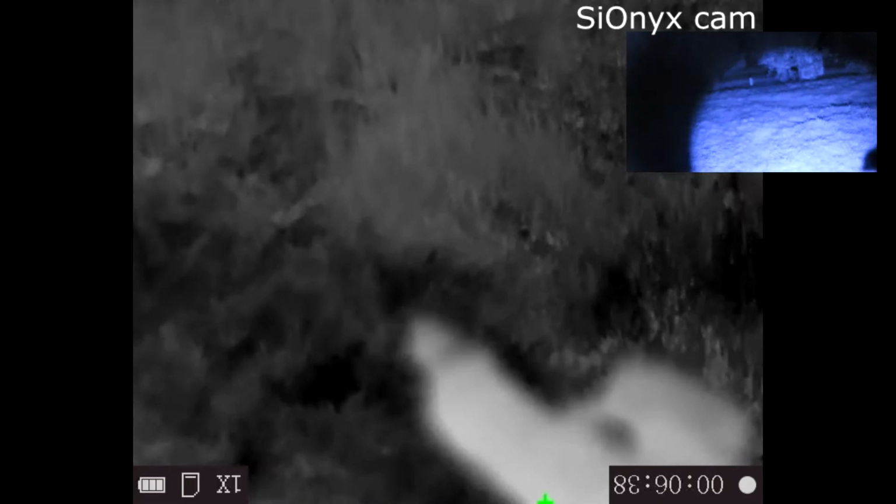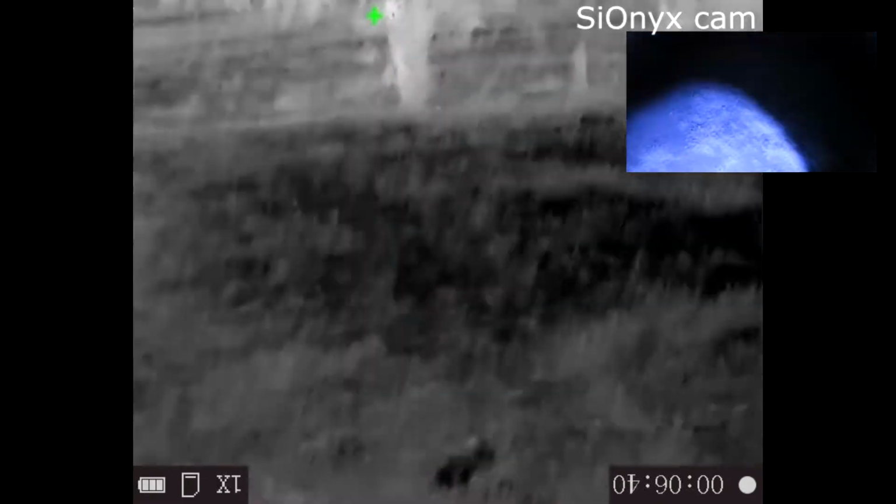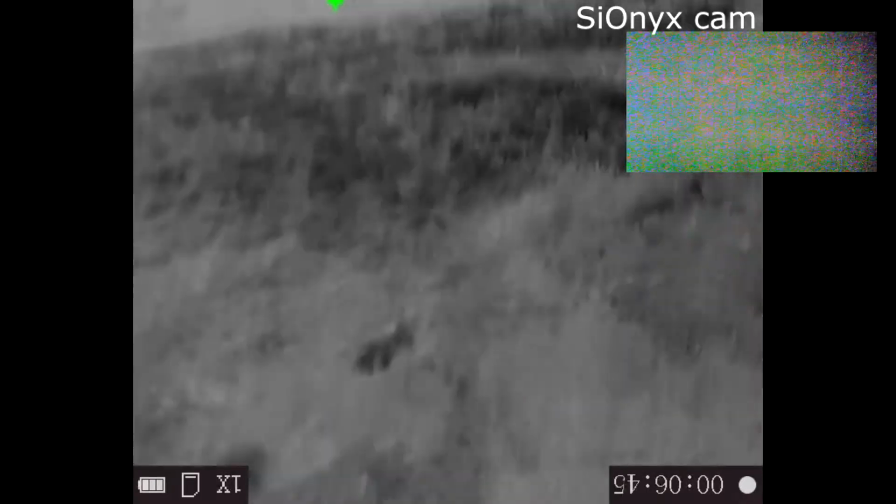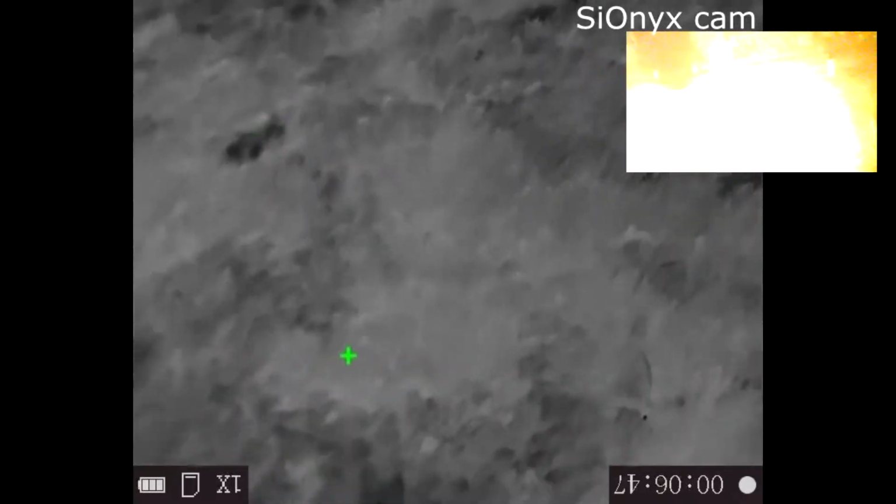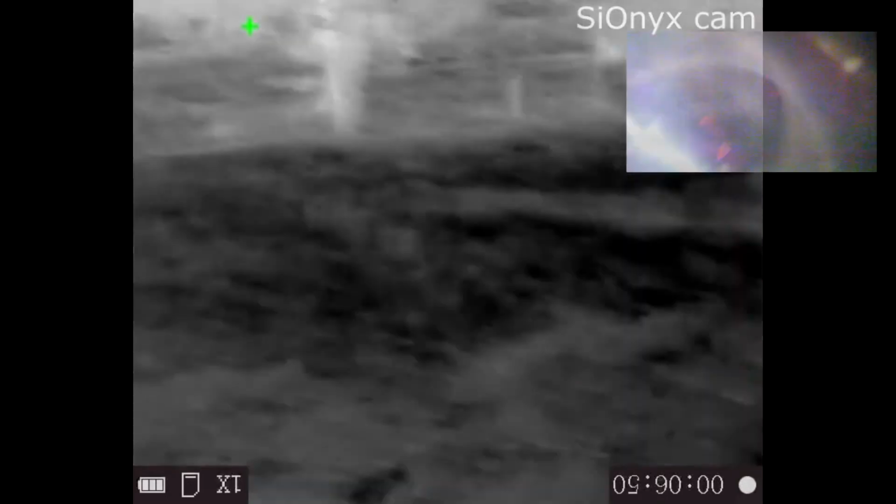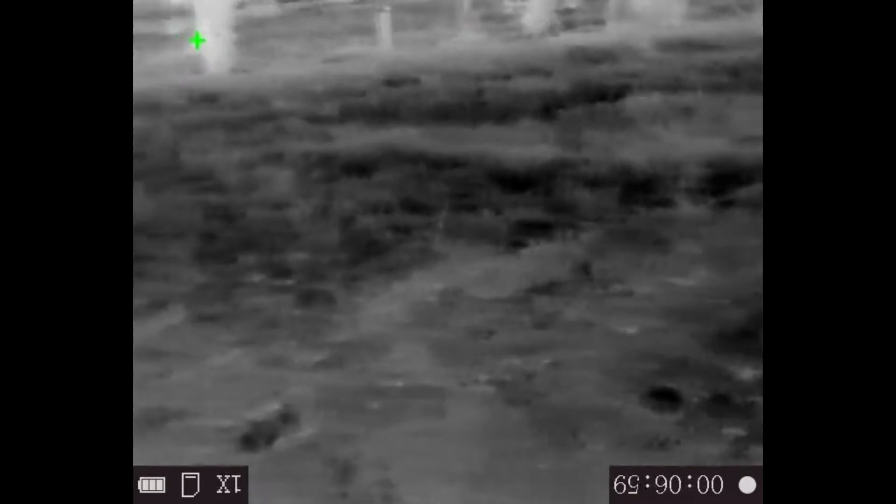I don't know. I can't tell. So I'll turn that off. We'll turn a visible light on. It's just a flashlight. And it's really bright. Can't see nothing. Turn that off.